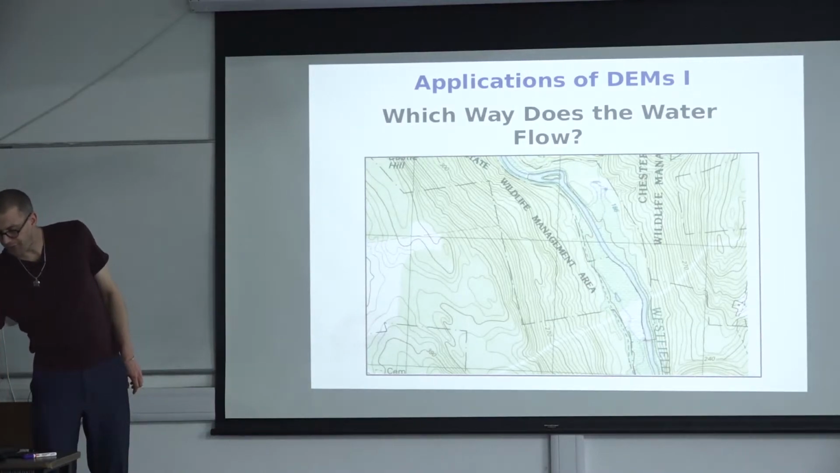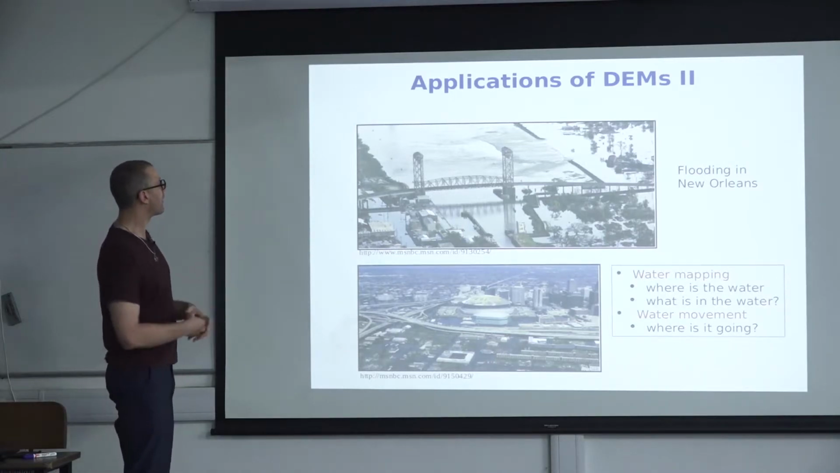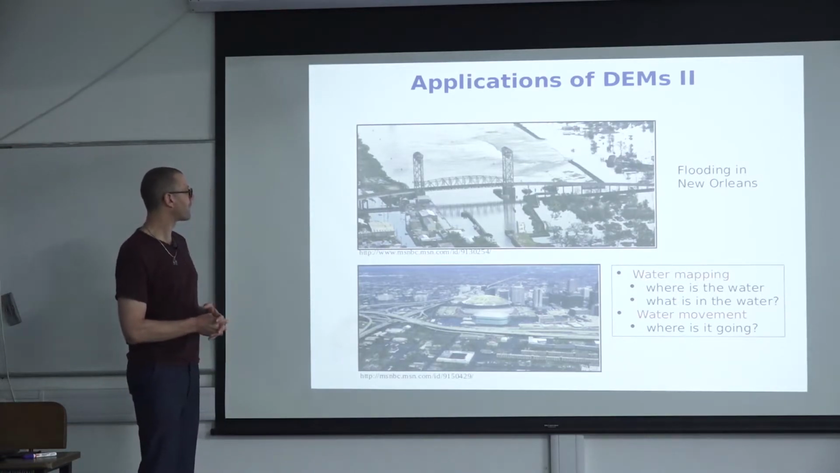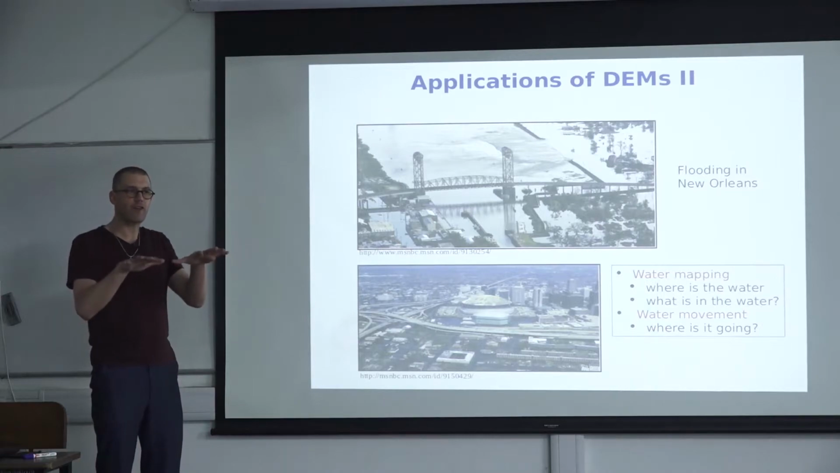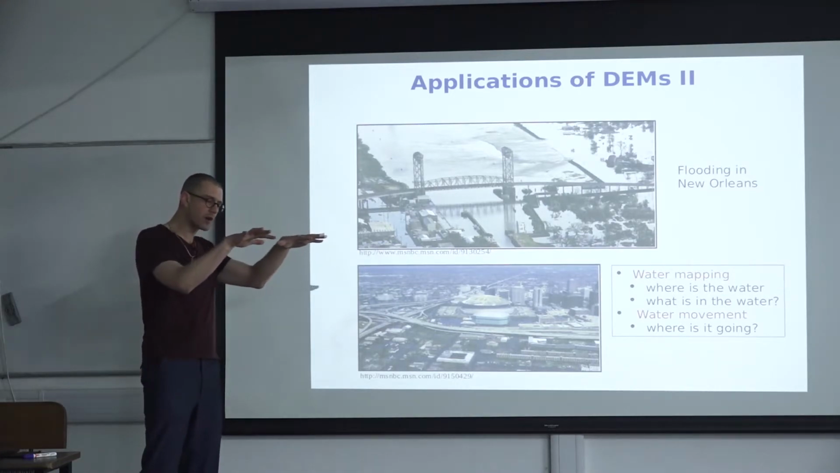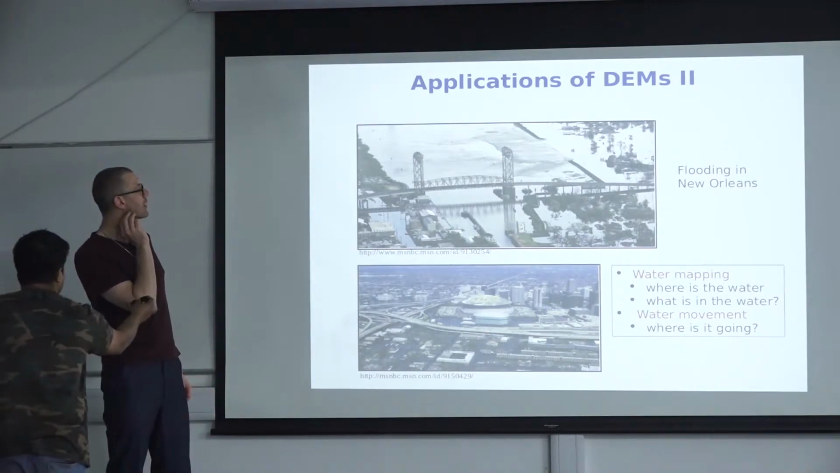Going from this very simple first step, let's look at some other applications that have been used in the recent past, specifically during flooding. So Hurricane Katrina in the US caused heavy flooding in New Orleans. And in order to understand in what direction the water is moving, you need to have very precise elevation information. And with that very precise elevation information, you can calculate the slope and in what direction the water will be moving.